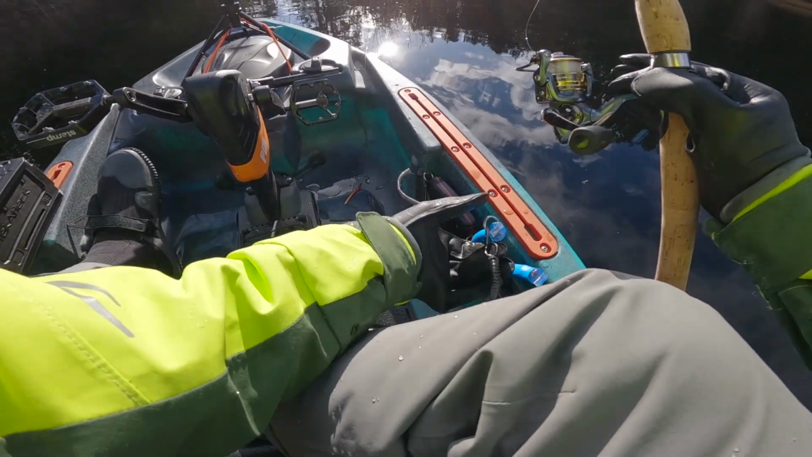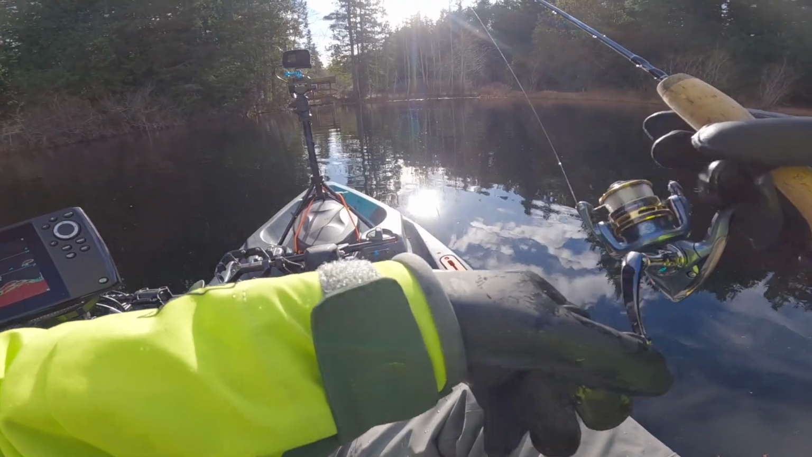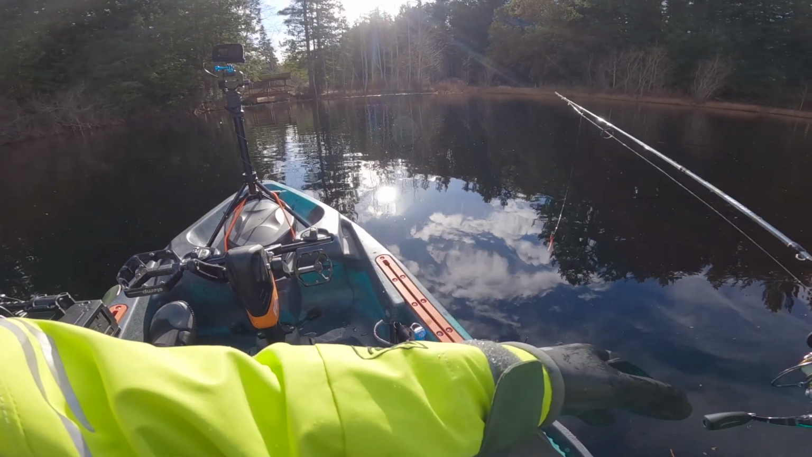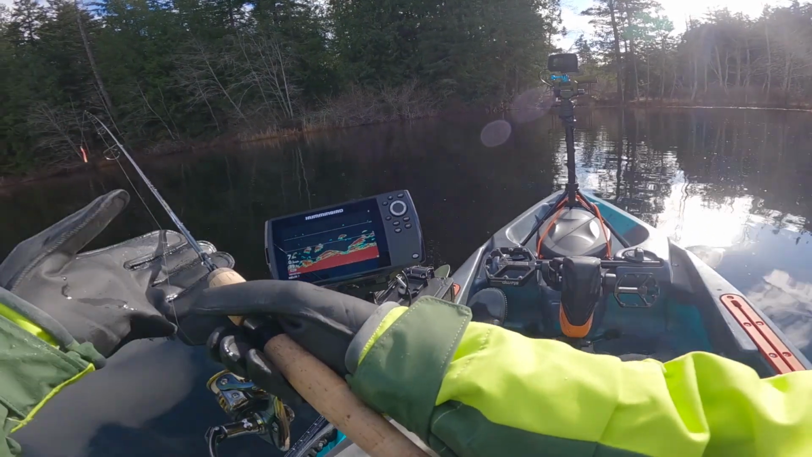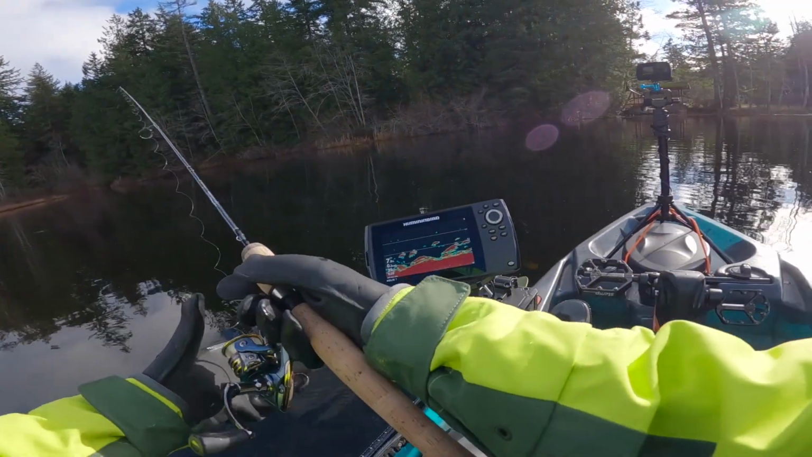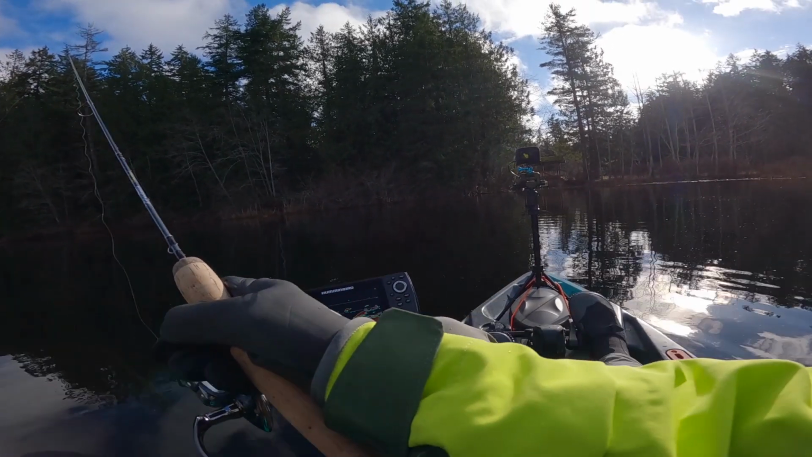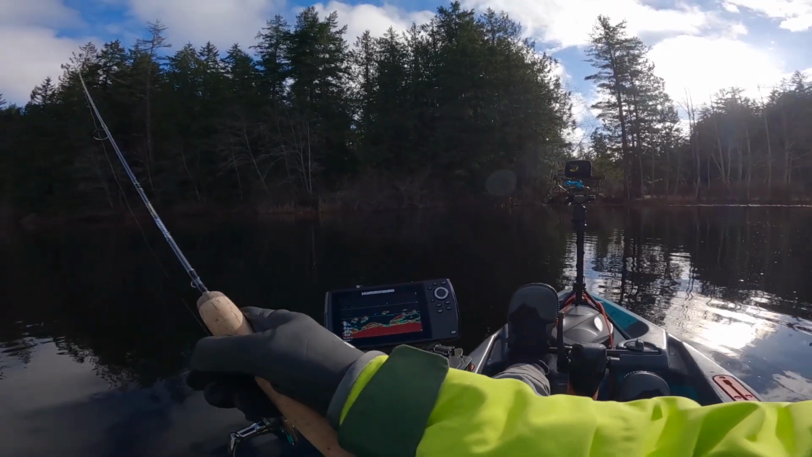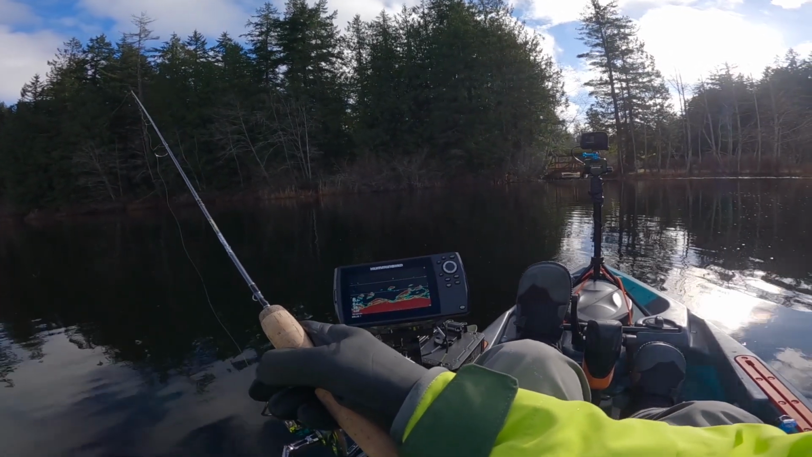I can't believe he was as easy to reel in as he was. That smaller one I caught earlier put up way more of a fight. Alright, well, probably just a bunch of trout out here then. I think we just caught the biggest trout in this lake though. That was huge. That was big. I had to hold him up.